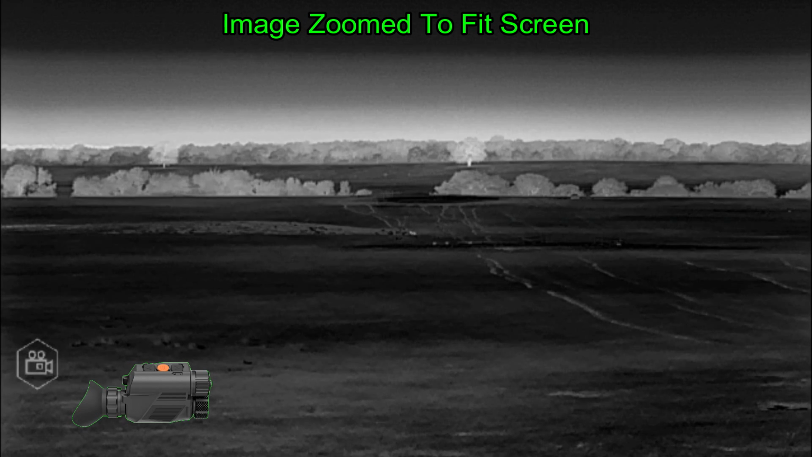My thoughts on this are that if I try calling the coyote, if this coyote's been called before, it's going to spook and it's going to take off running. Right now it doesn't seem to know or care that I'm here, and it's just coming in this direction. And so I might as well just let it come.